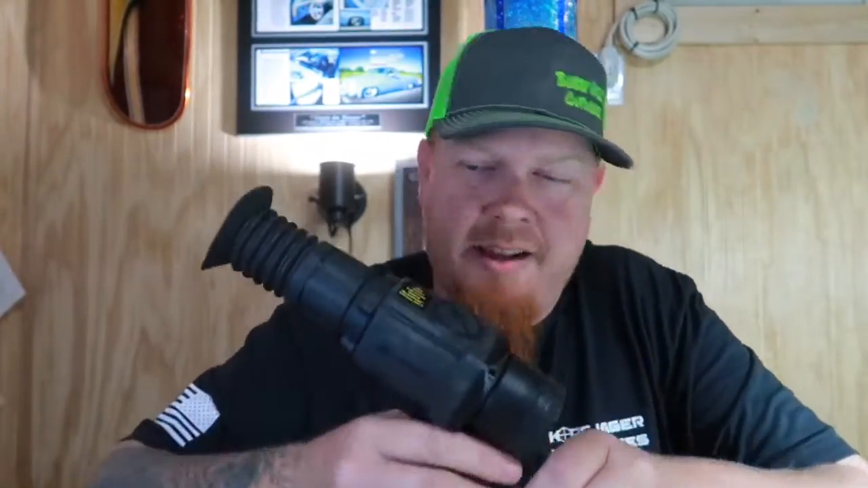The Pulsar Core RXQ30V 30mm thermal rifle scope and scanner. Yes, that's right, I said it. It's a 2-in-1 scope, so you can use this on your rifle and as a scanner. Everybody's always asking, hey man, where can I get a scope that's not gonna break the bank that I can use for a scanner? Okay, this is it. You can use this for a scanner and put it on your scope.